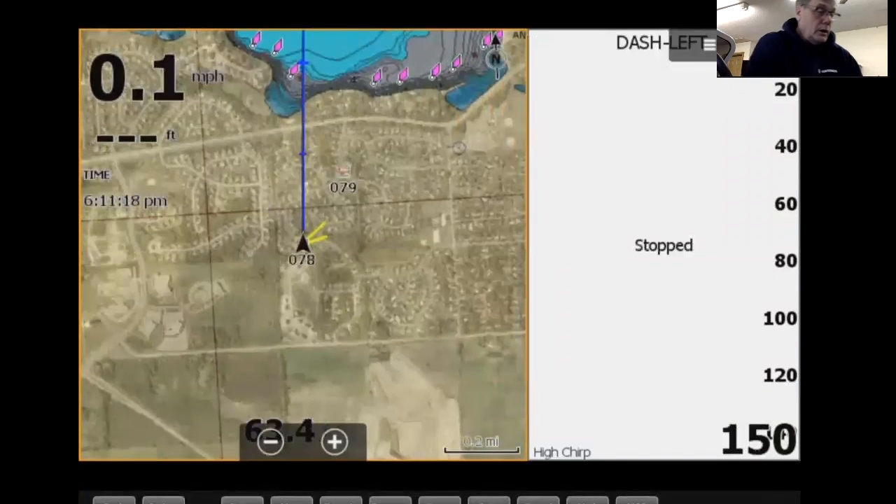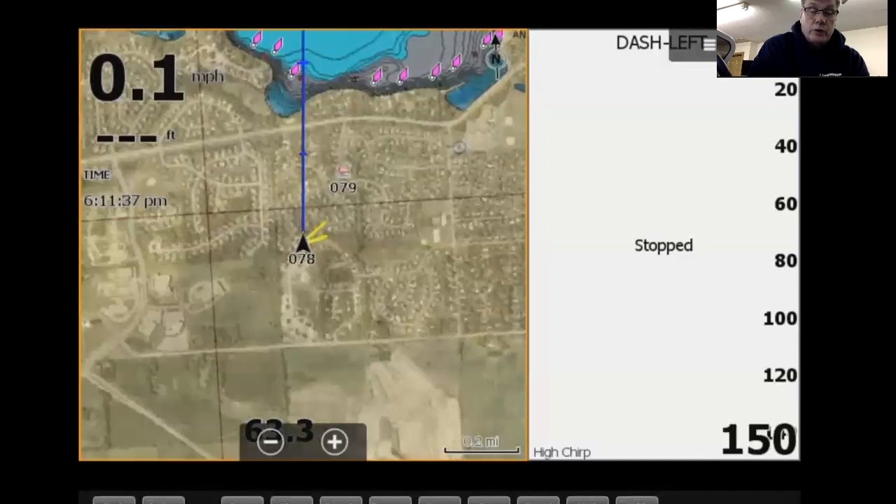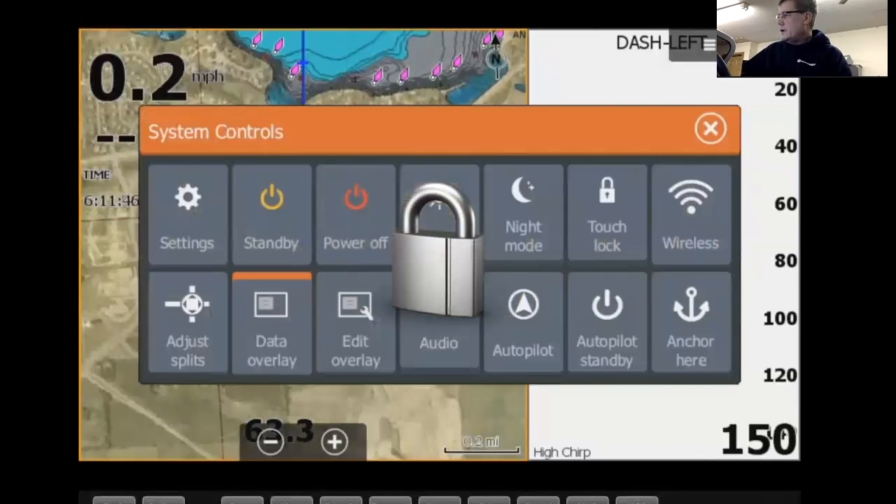So anyway, let's get started here and go over some more stuff. Again, this is my two cents worth on how I set it up. We talked about the setup wizard, and so let's go over the basics, which is once you get the unit powered up, we're going to hit the power button on my Sonar, so now you can see what happens here, and that will go away on your end of the deal.